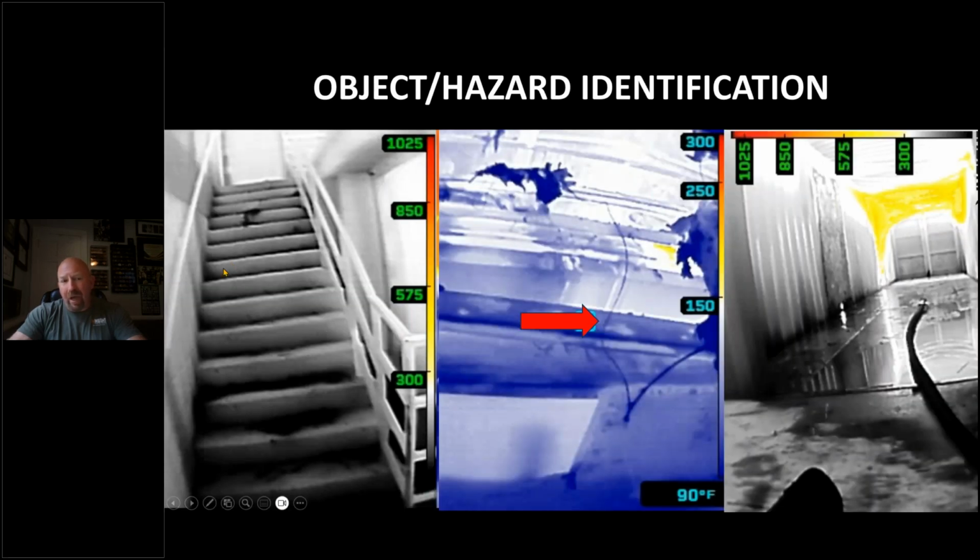When I talk about object and hazard identification, here's a set of stairs that was in 0 visibility to the left. The center photo from the Fire Pro 300 in survey mode shows an actual wire hanging down that was part of the HVAC that melted in an actual structure fire. I want to ask you what a hose line looks like. This is a firefighter looking towards the fire in a shipping container. You can see the dark hose line leading down to the edge of the nozzle. You can see the water on the floor and the reflection.